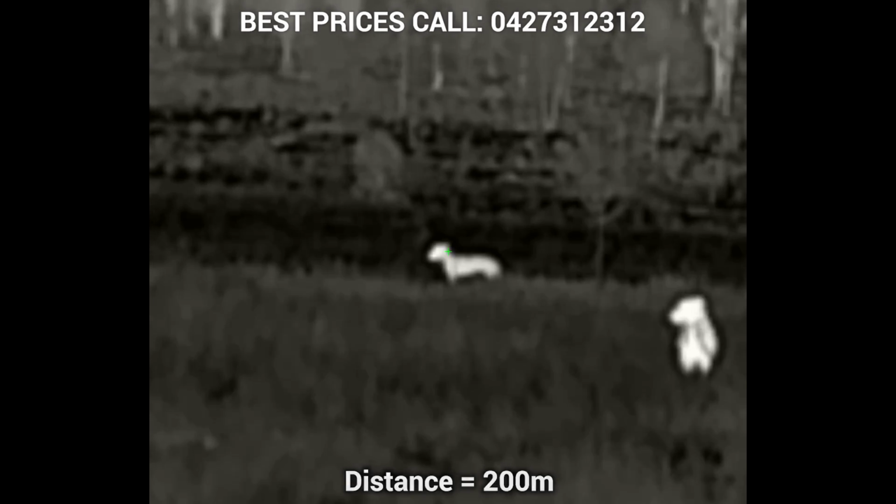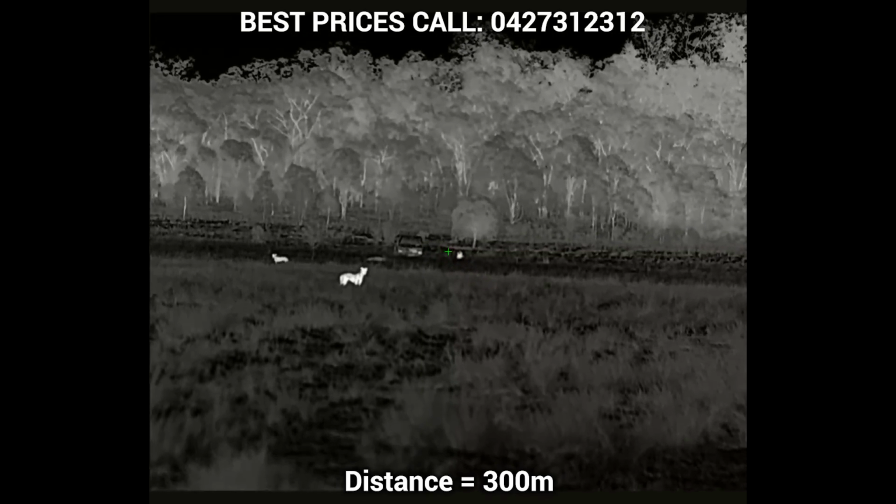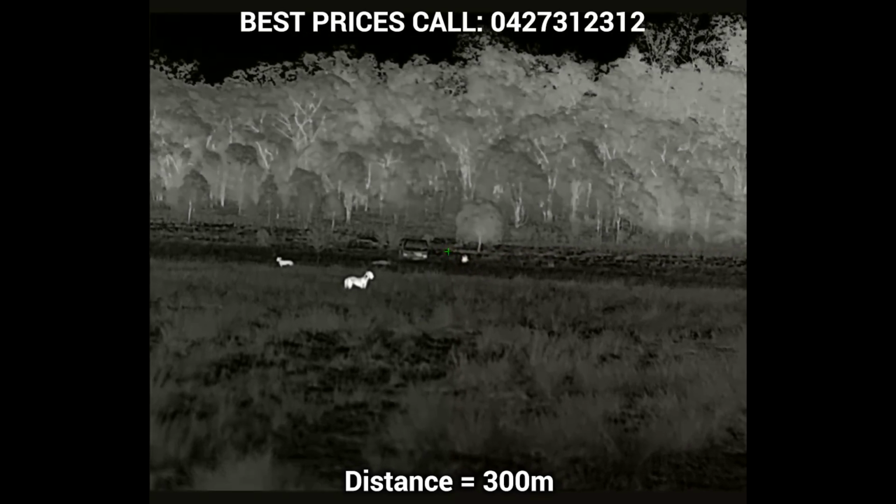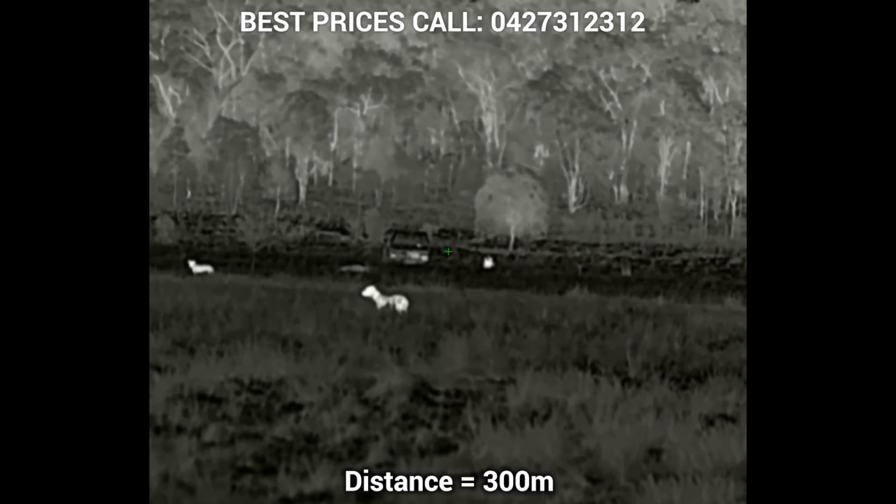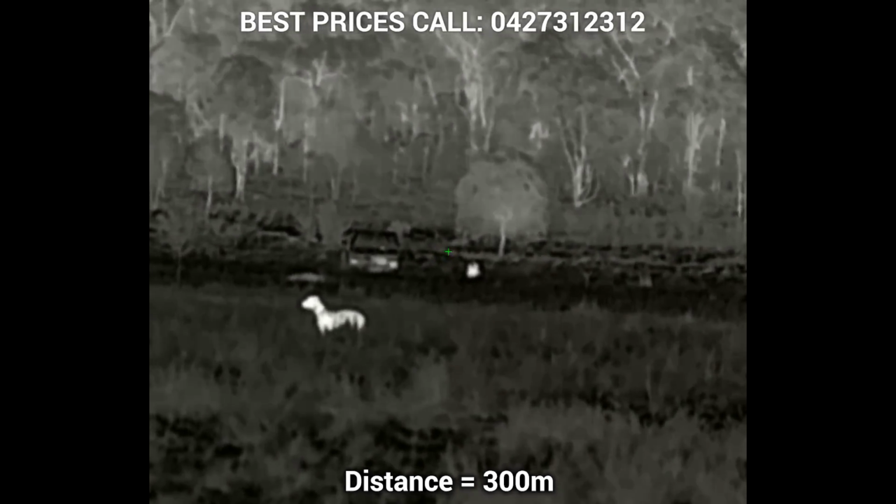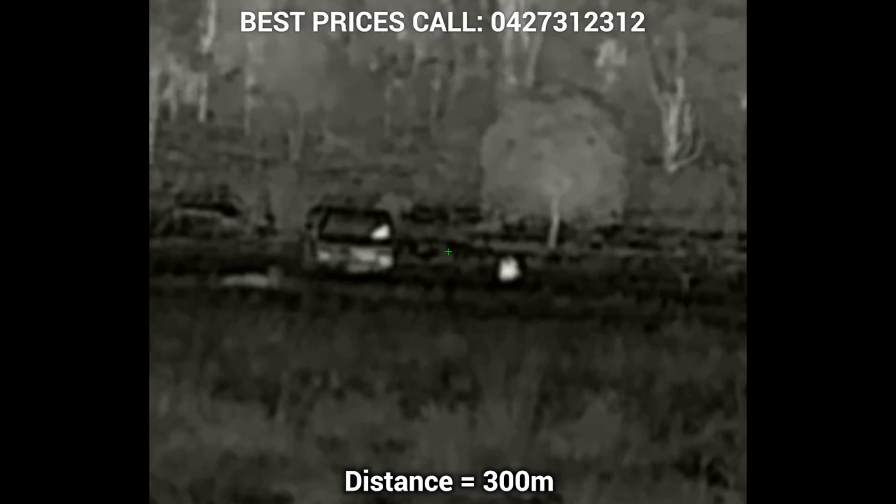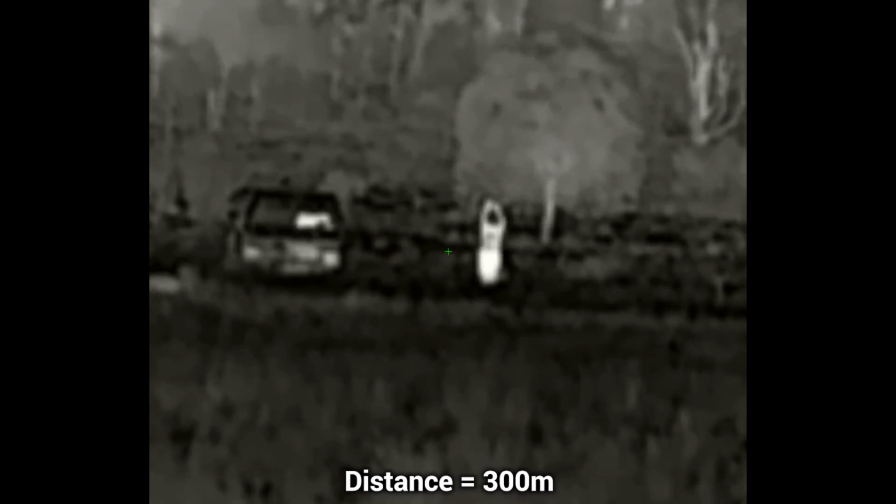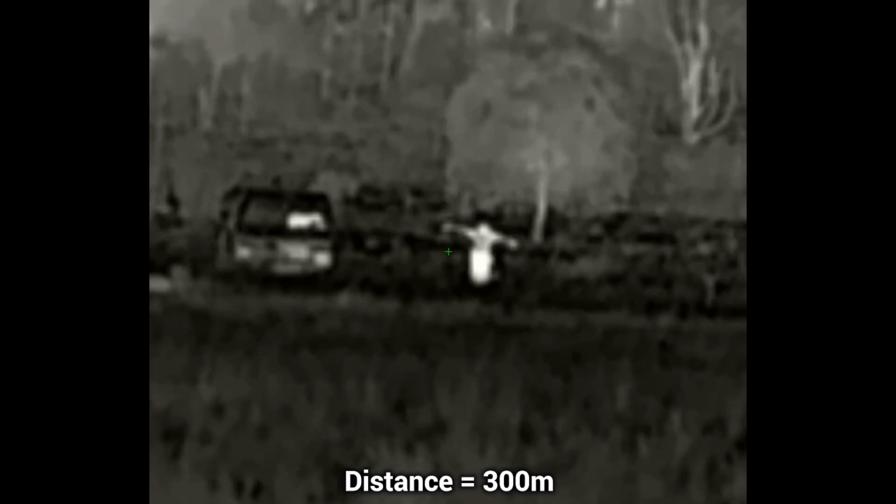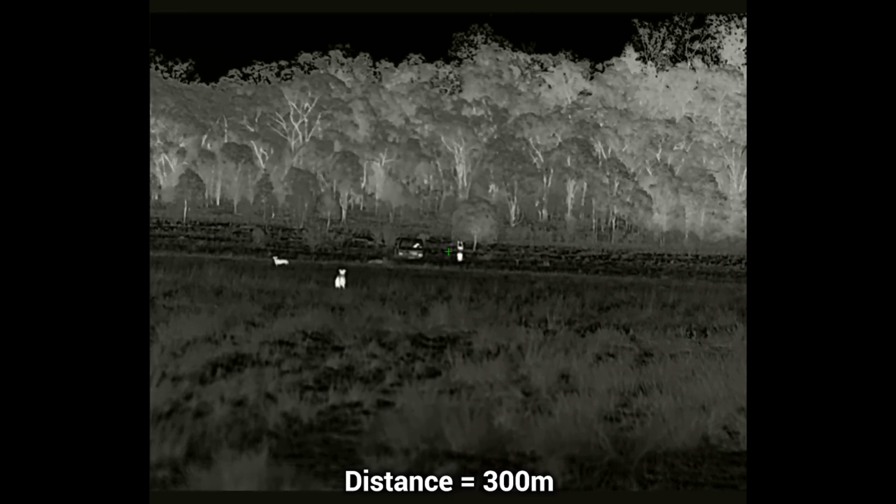Lastly, 14 times. Moving over to the 300 meter mark, we have a human here at 300 meters, and we're going to start at base mag. 5 times, 8 times, 11 times, 14 times. We have a yowie here waving at me. That's what a human looks like at 300 meters.